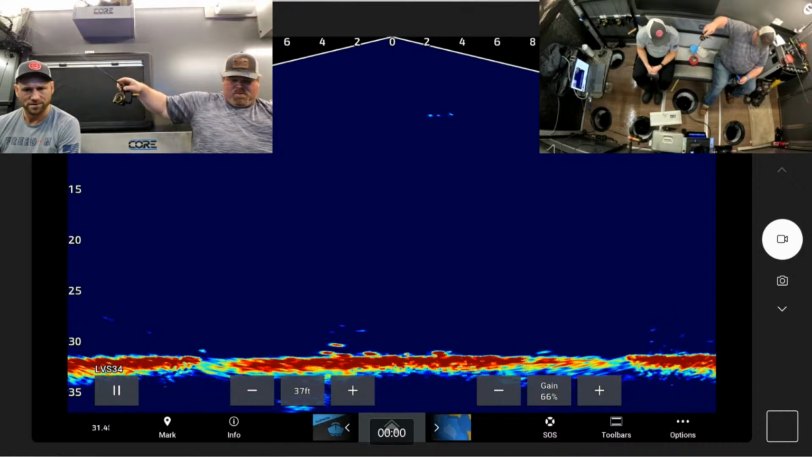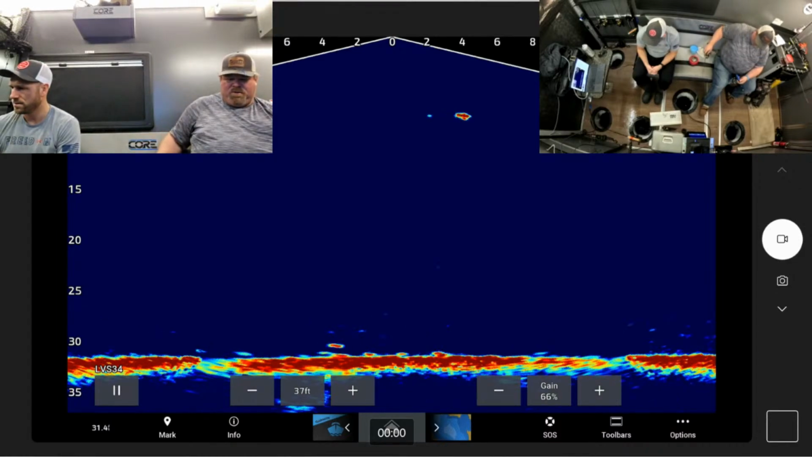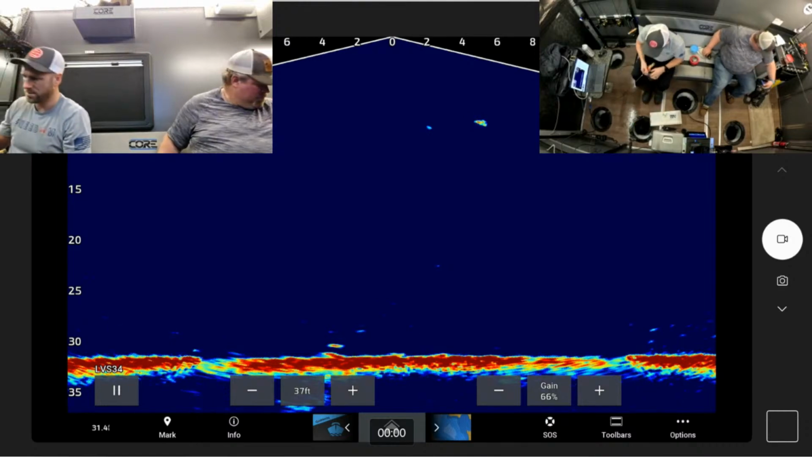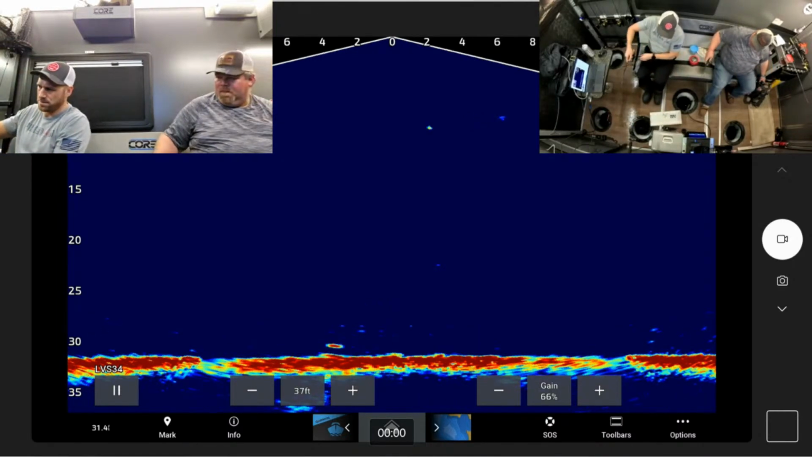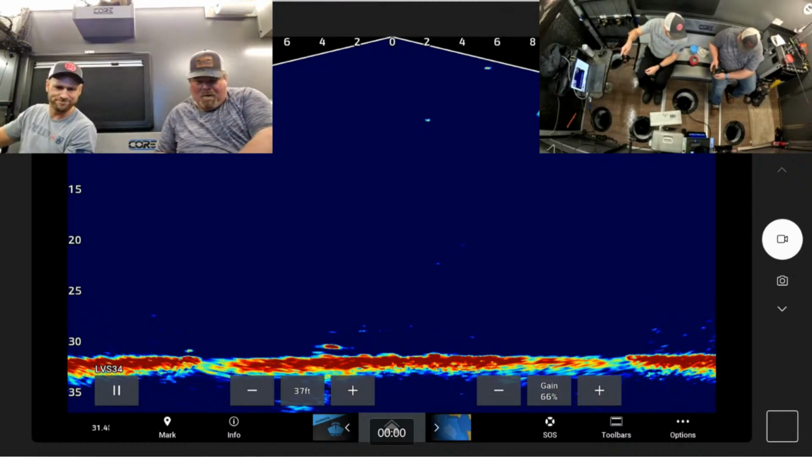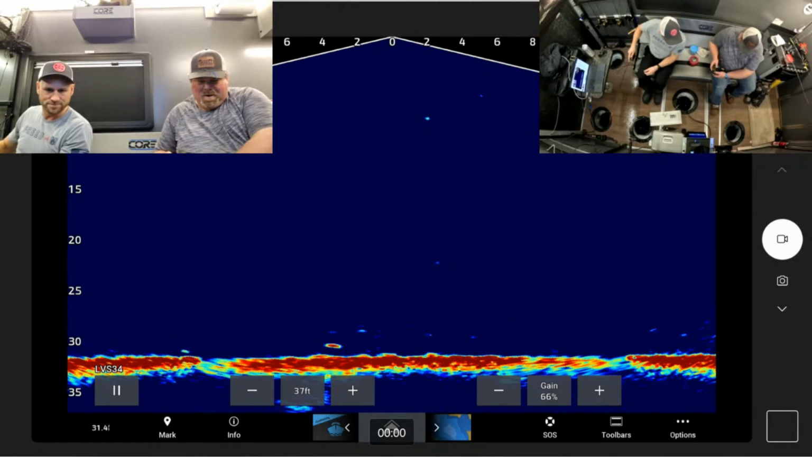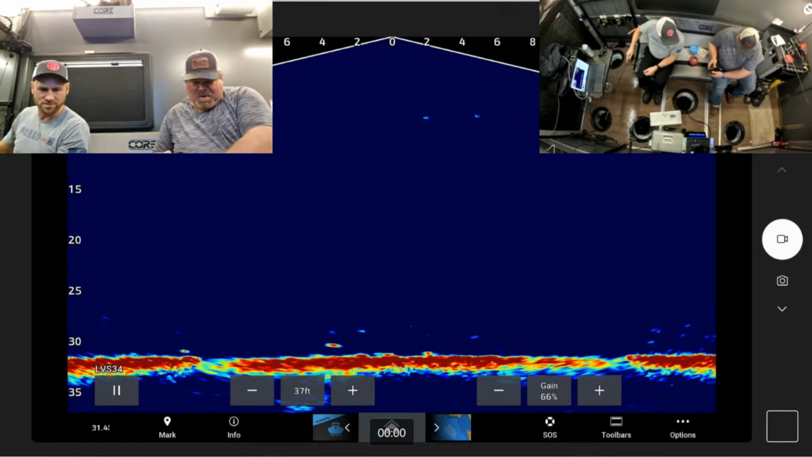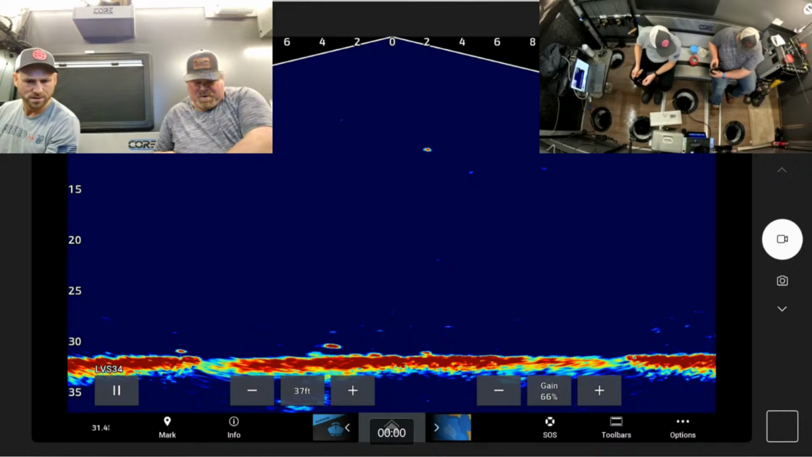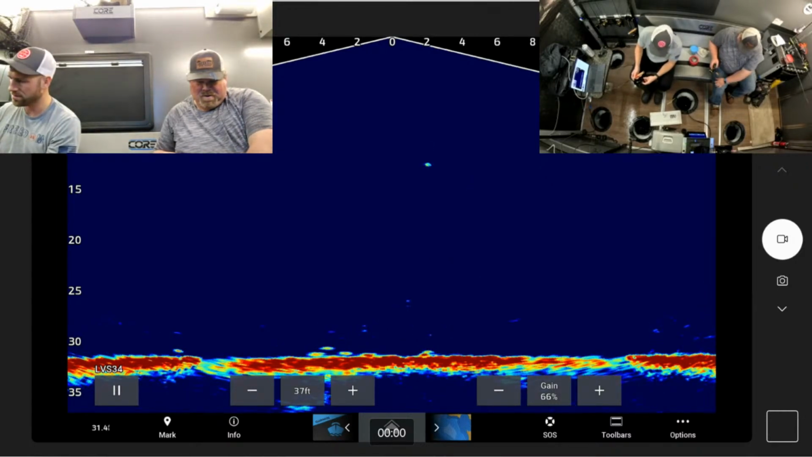Oh, he might have it. I think he has it. Yeah, I got black line. Yeah. Set it. Oh. Still got the minnow. He didn't get the minnow. You're off. Wait. Dropping it too, so that way see if he comes back for it.